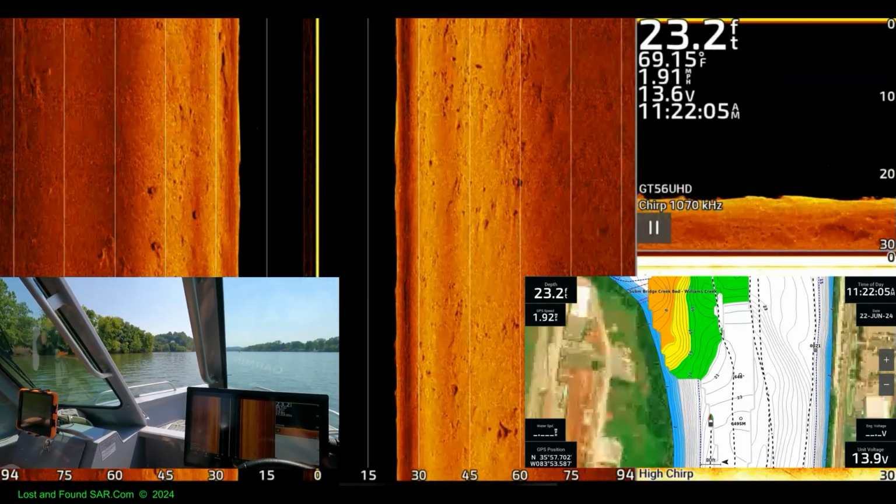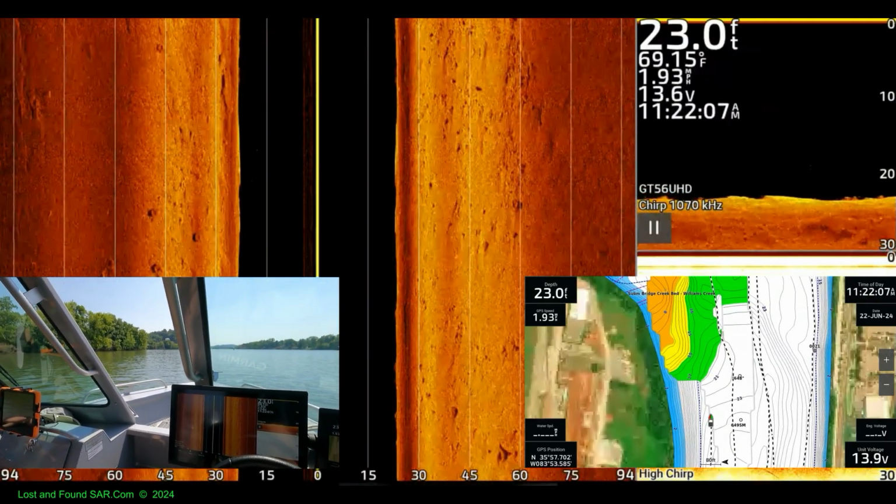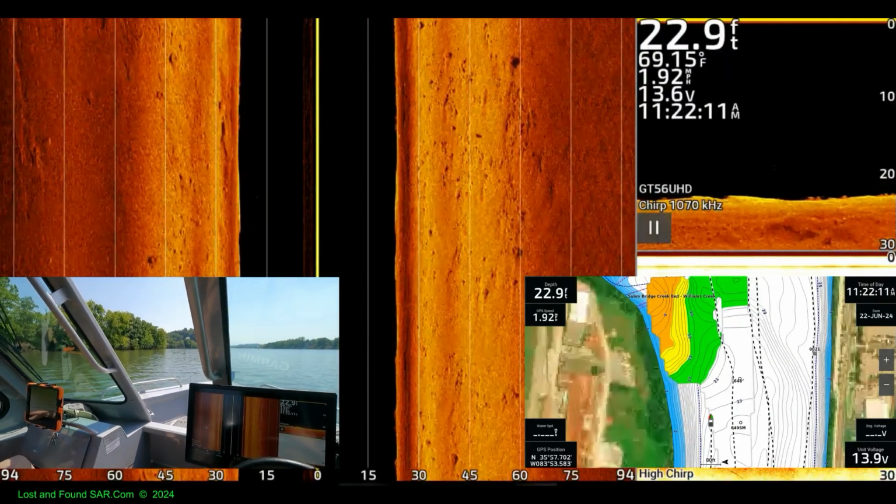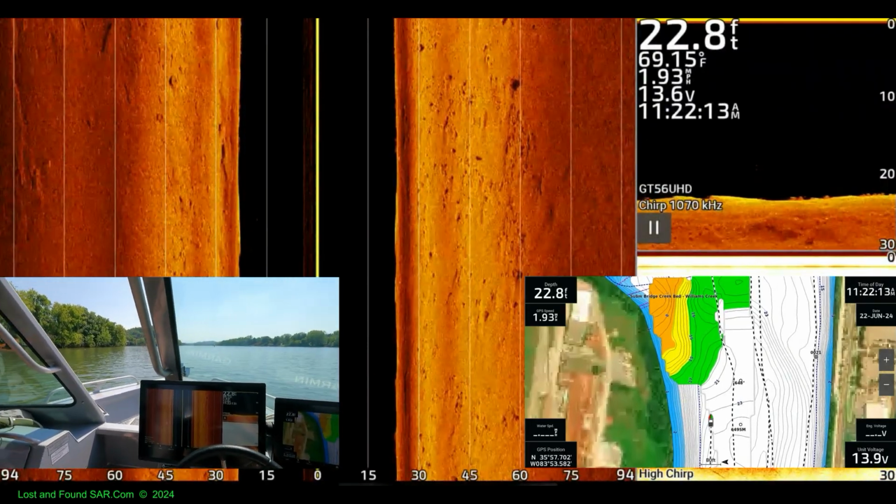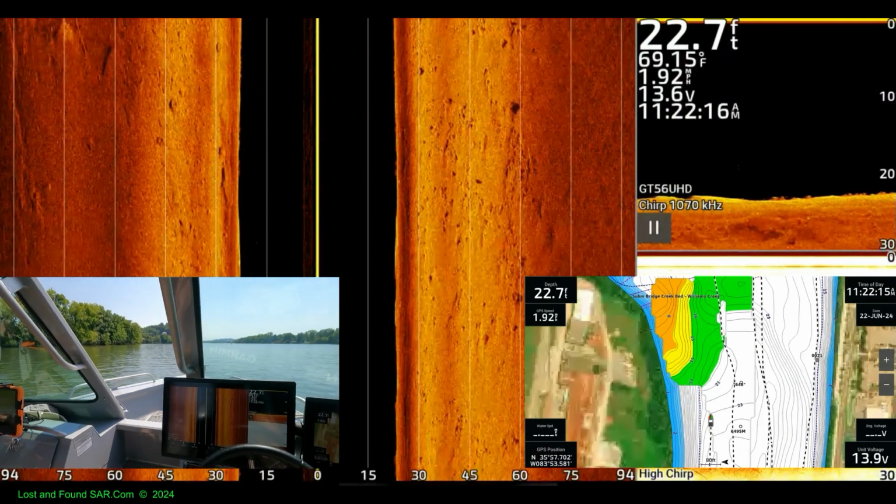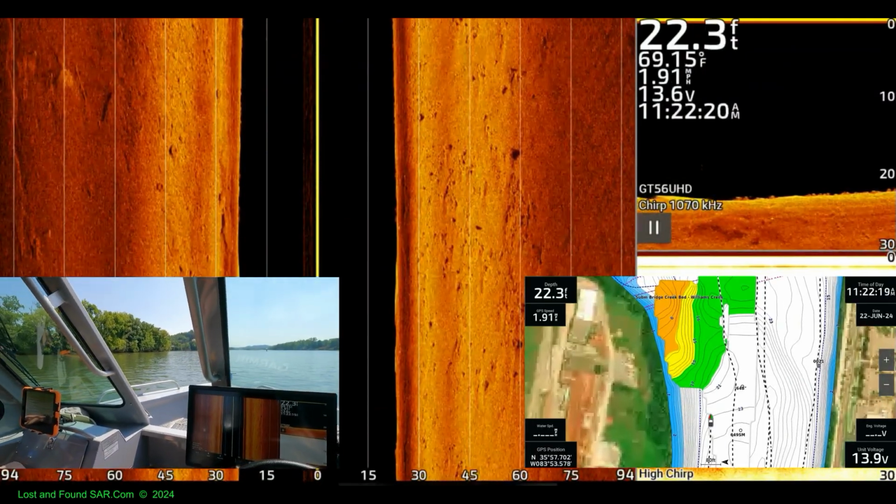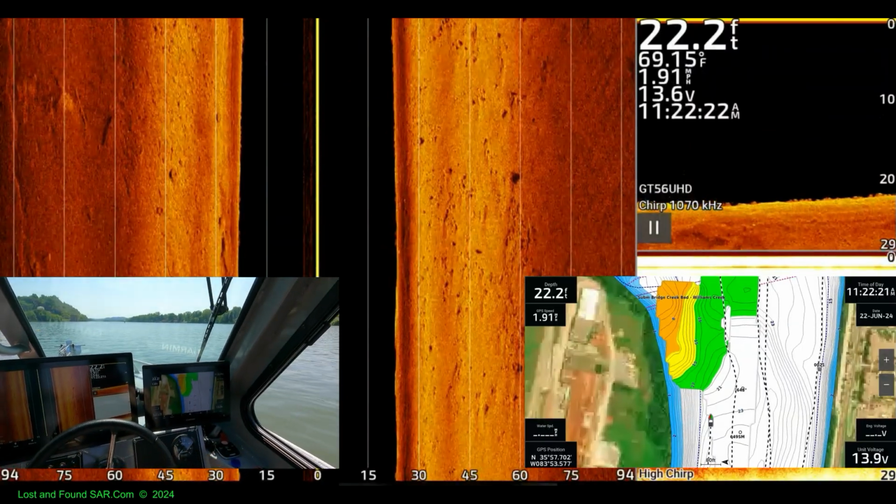Is that a tree sticking out of the water up there, 11 o'clock? That's a bird. That's like 10 o'clock. I'm talking about 11 o'clock. There's a black object sticking up. I think so. I think there's a bird on it. Hmm.